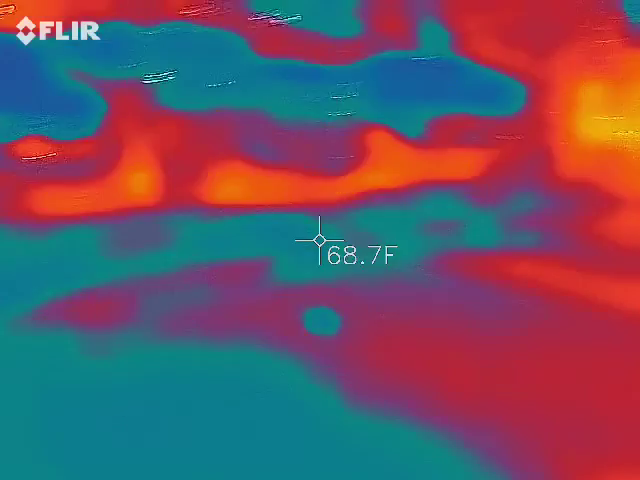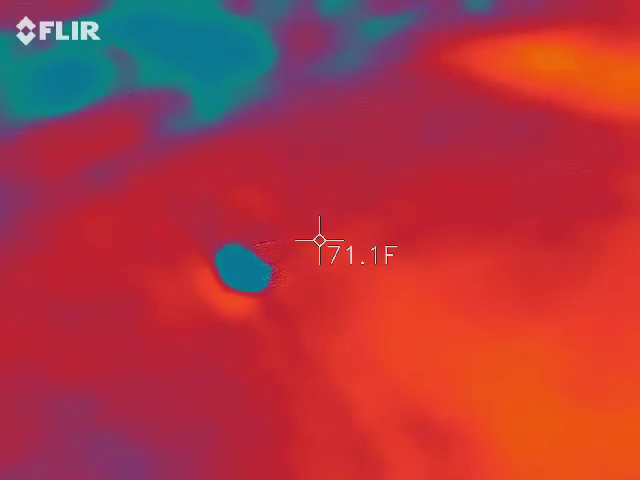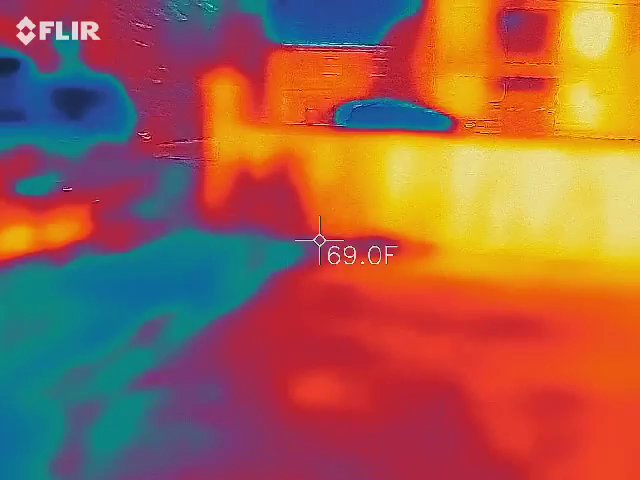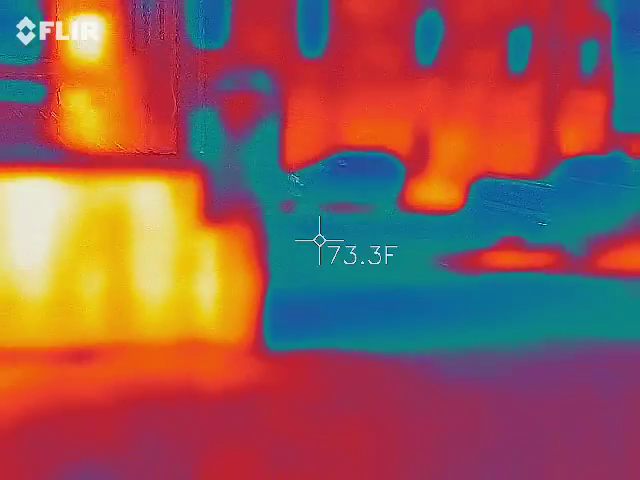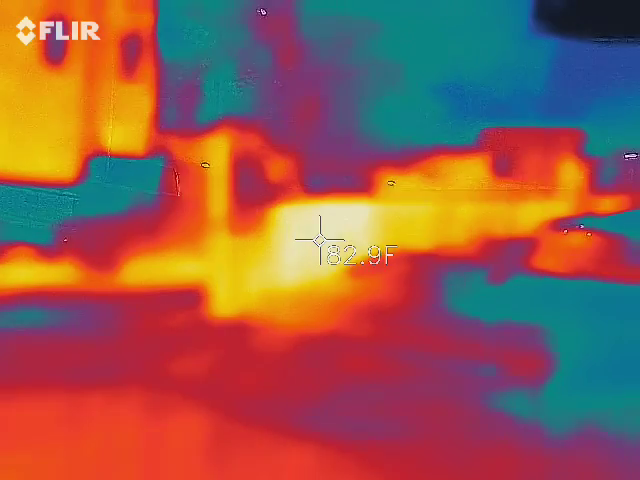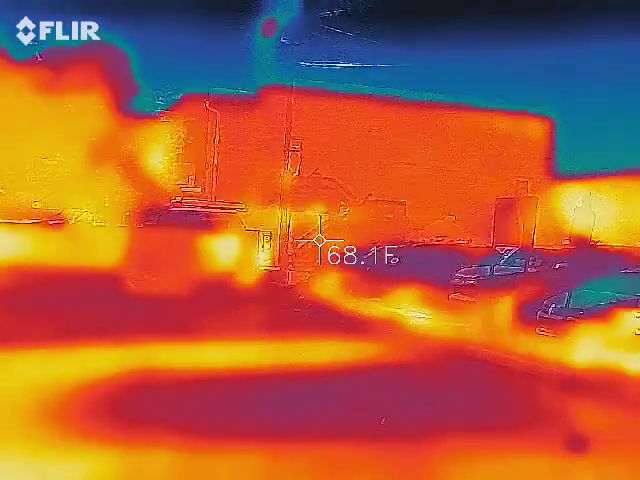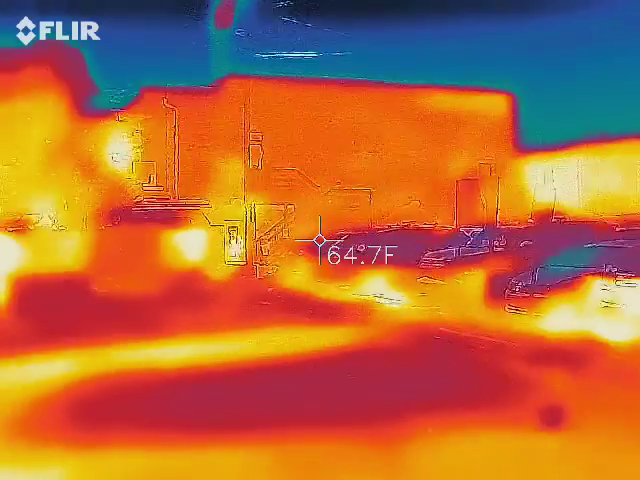The cars are cold. Pavement's cold. They're too far away to pick them up individually.